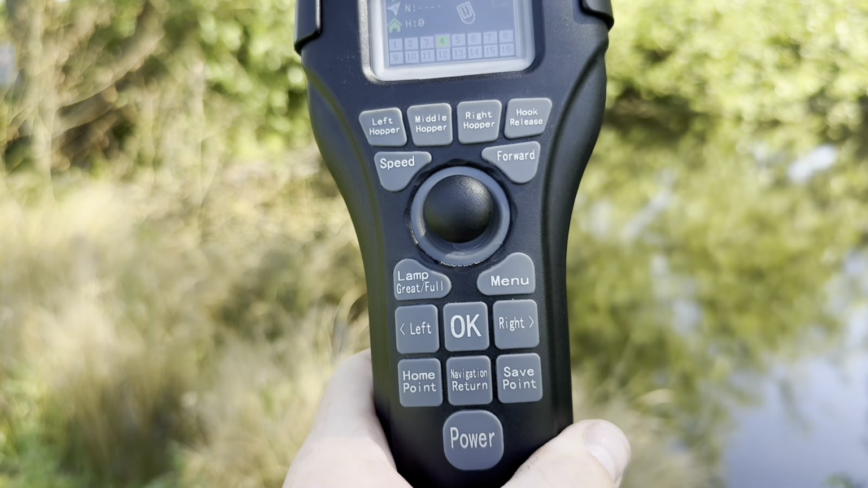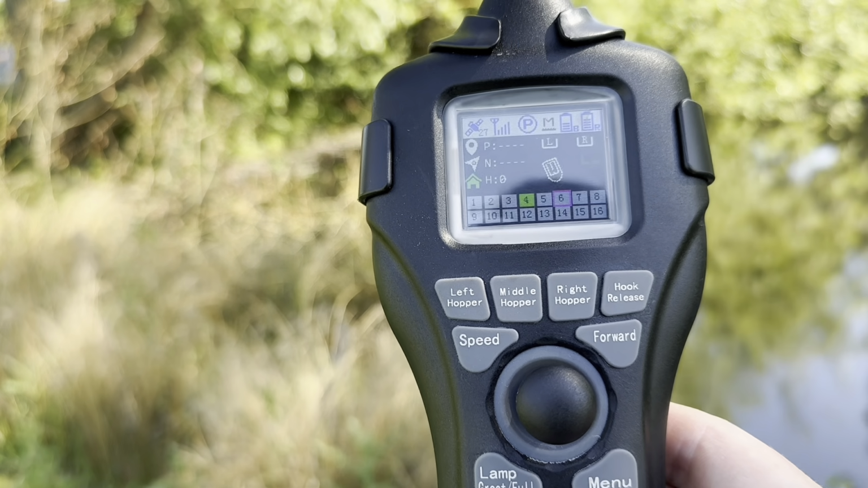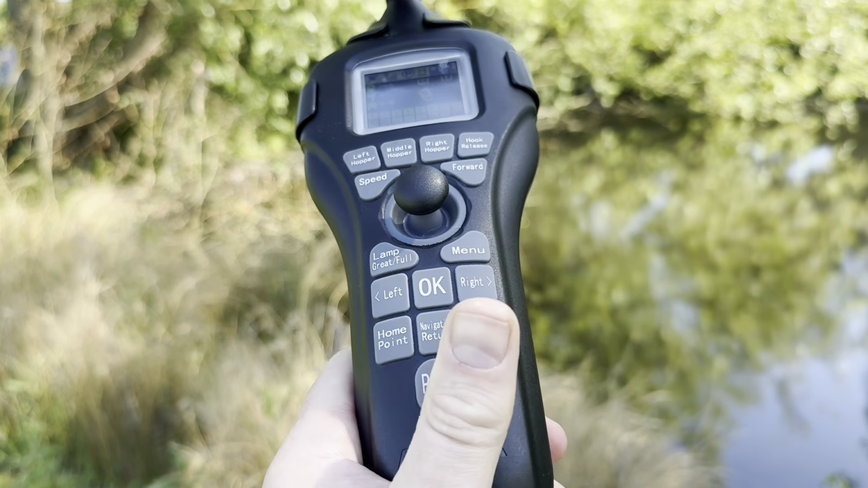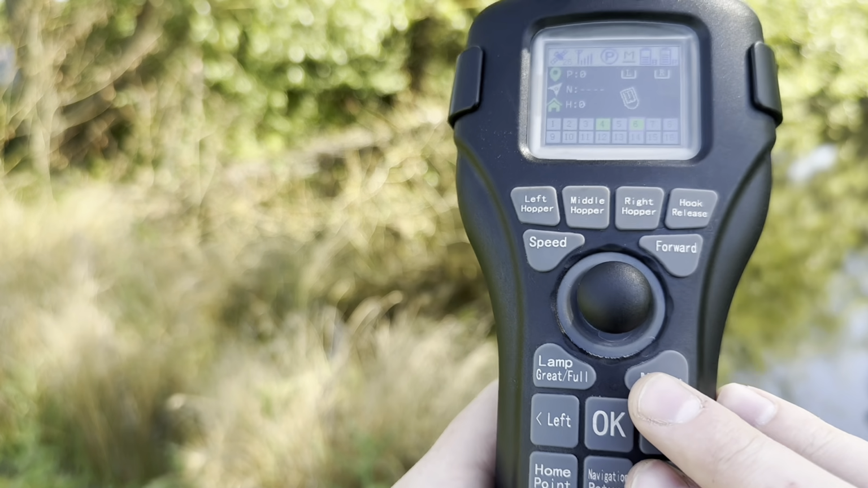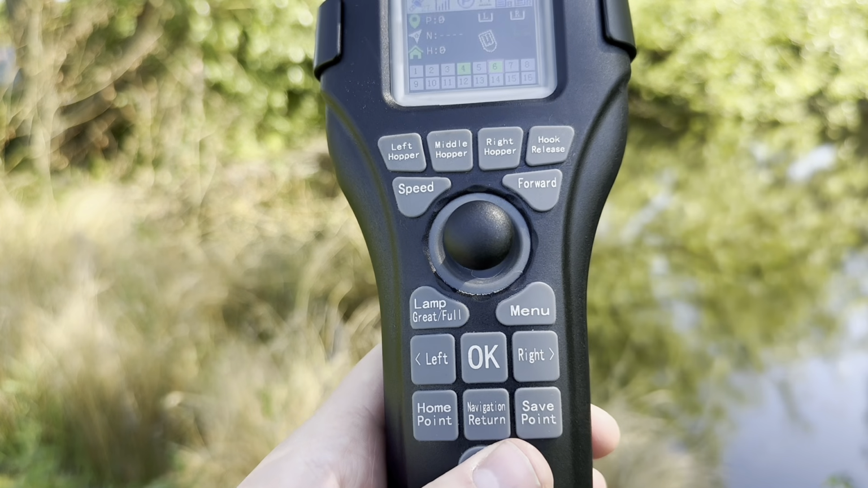To the right of that, we have save point, which, as I mentioned towards the beginning of the remote display, will allow you to save a location. So we'll save another one here just for the sake of the video. And then lastly, we have our power button. Press and hold to turn the remote on and off, and a single tap will operate the background lights of the buttons. It's far too bright outside to see that, but a single press will power those background lights on.